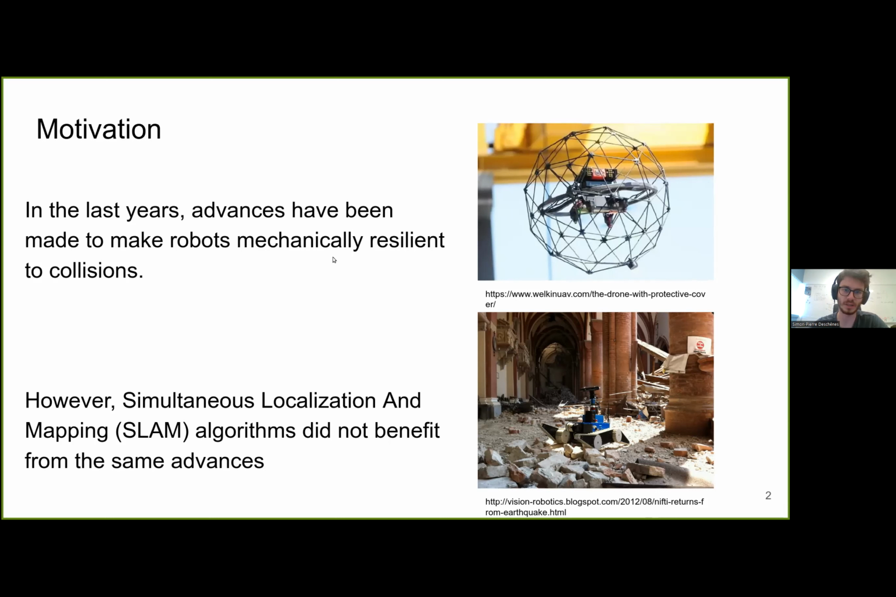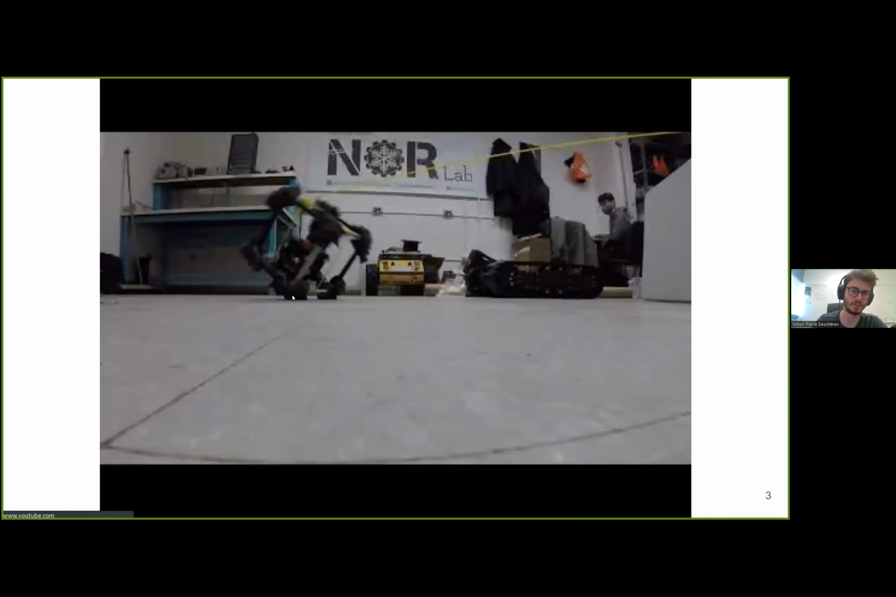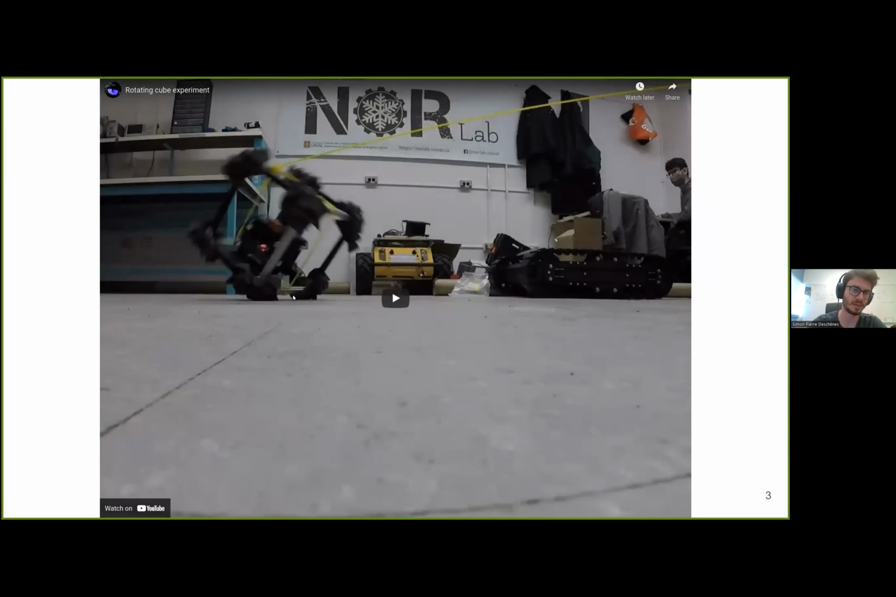However, this research to make robots more resilient to collisions was not transposed to simultaneous localization and mapping algorithms, or SLAM algorithms, as we call it. So the goal of our article was to increase the robustness of SLAM algorithms to collisions and high accelerations in general. So here is an example of the conditions in which we wanted to be able to run our SLAM algorithms.